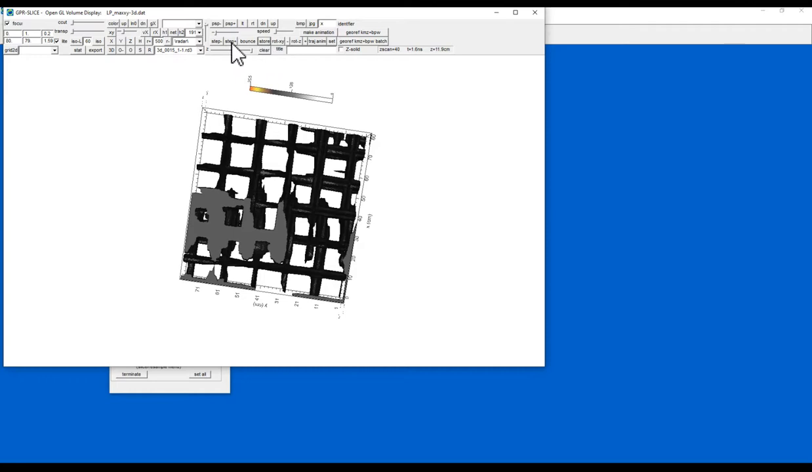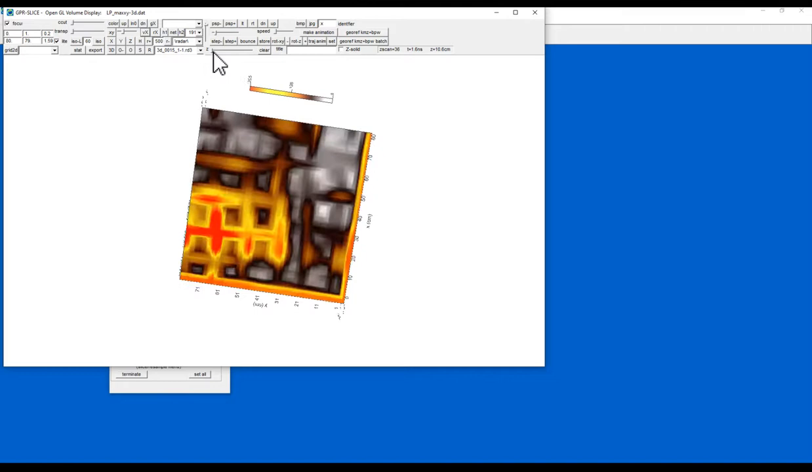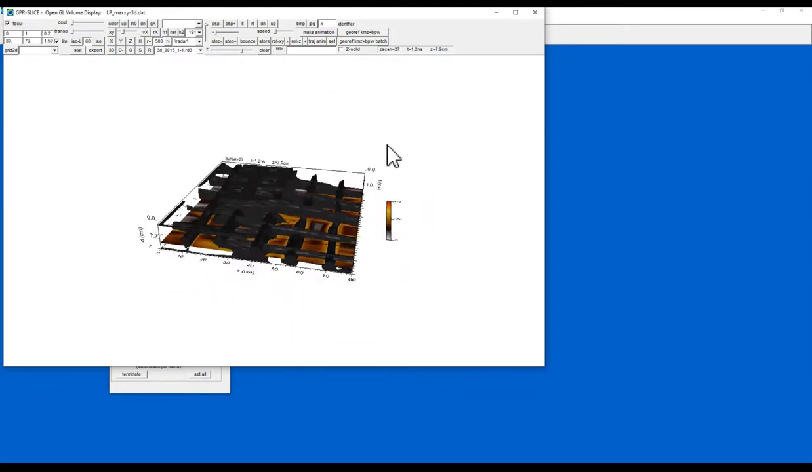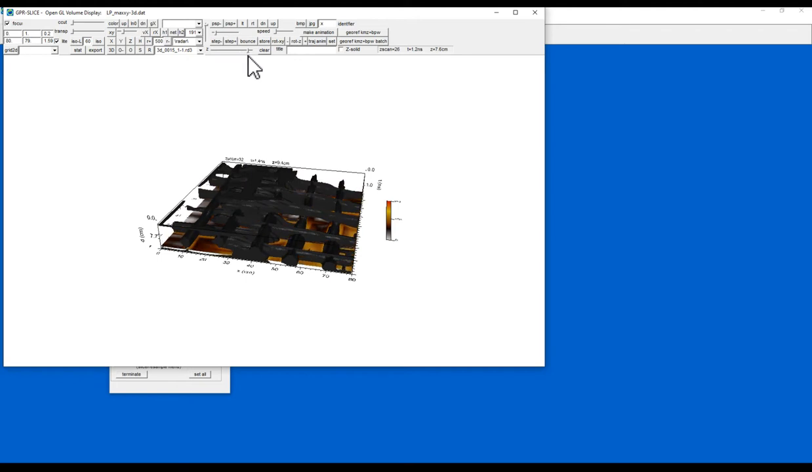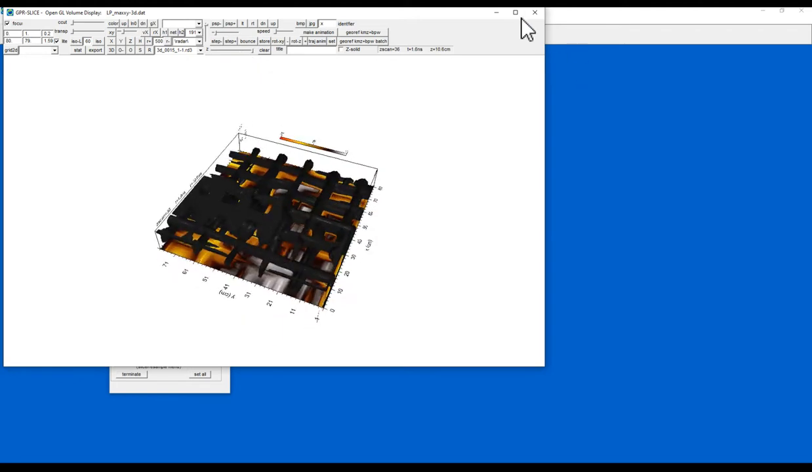So store that, put in the Zs. And that's basically how it works.